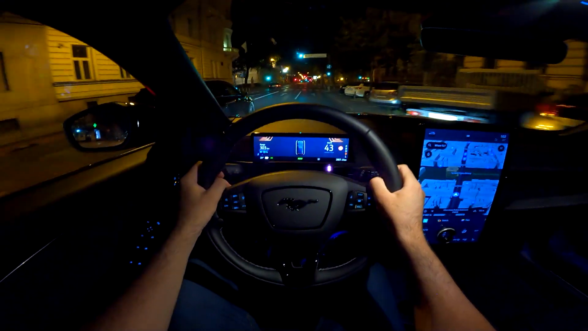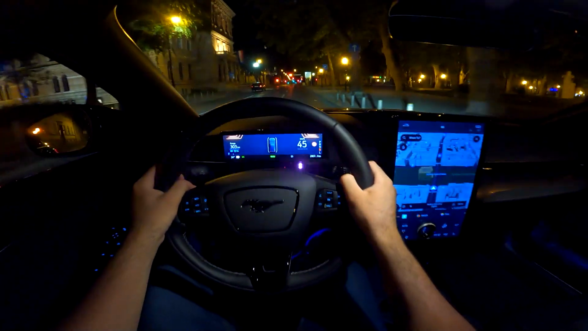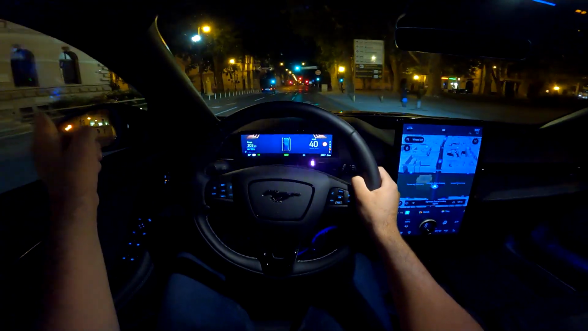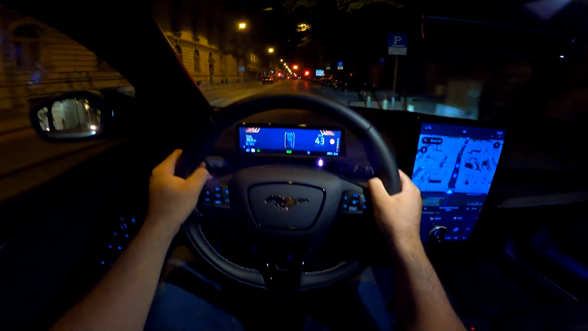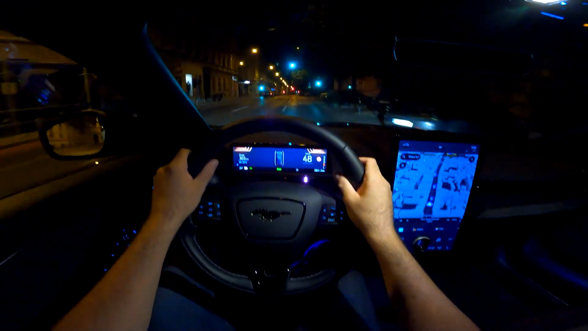As I said, the car is packed with technology. One of the things on the list is the blind spot assist. You see, when I turn on the indicator and a car is there, it starts to blink and warn you. And overall, I really enjoyed this night drive.